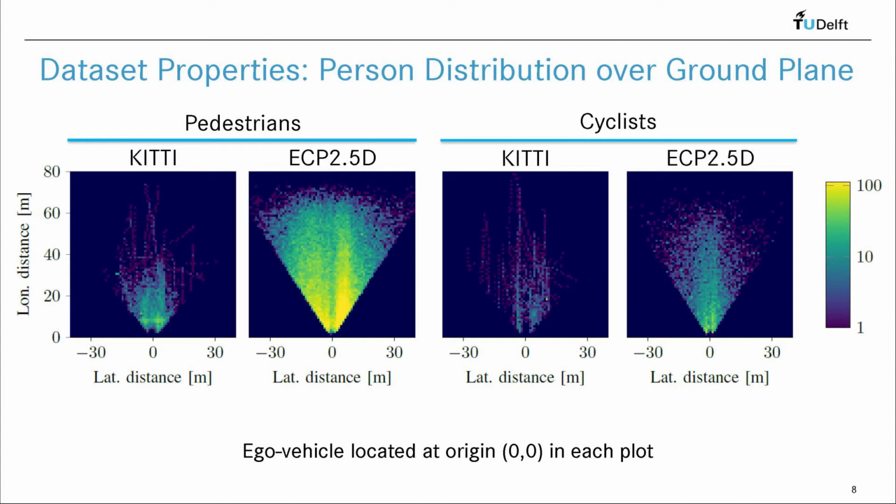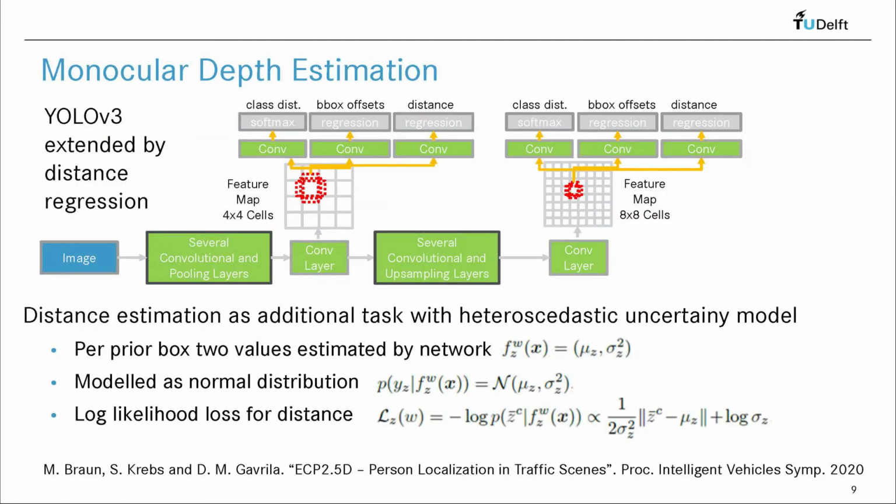Another nice detail is the higher pedestrian density on the right of the vehicle, which of course is the outcome of right side traffic on European roads, with pedestrians on the right, pavements closer by and less occluded.